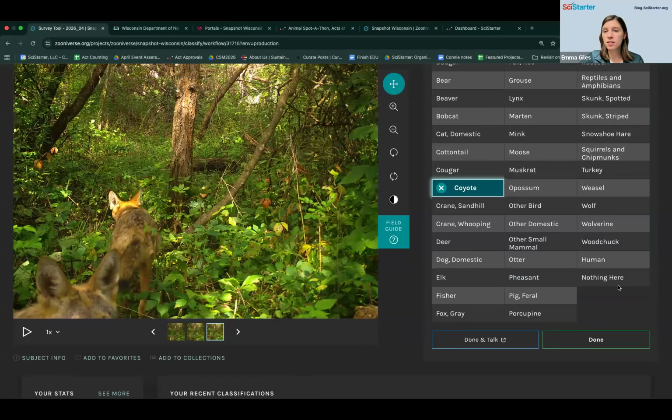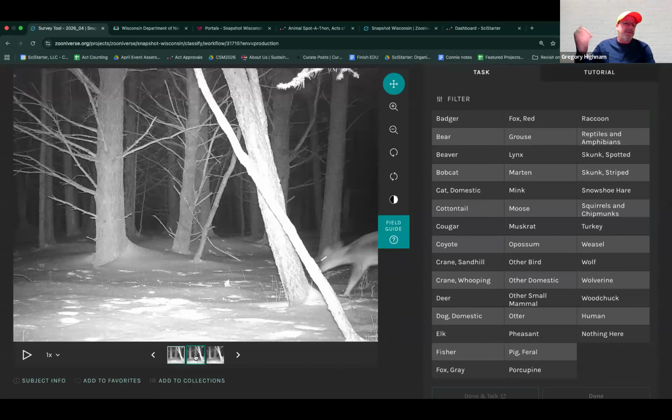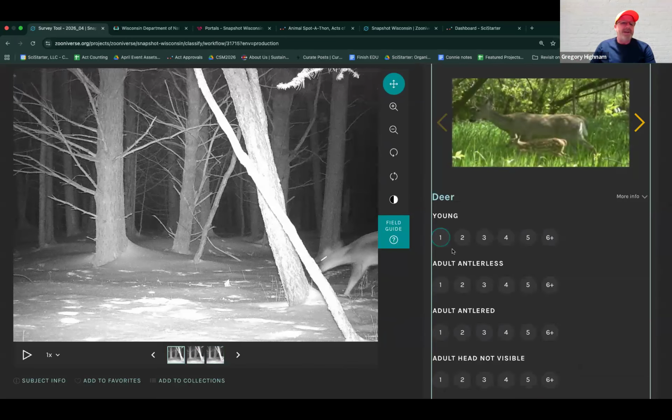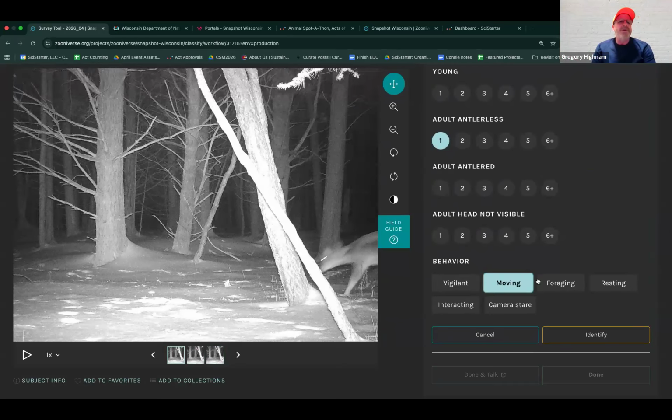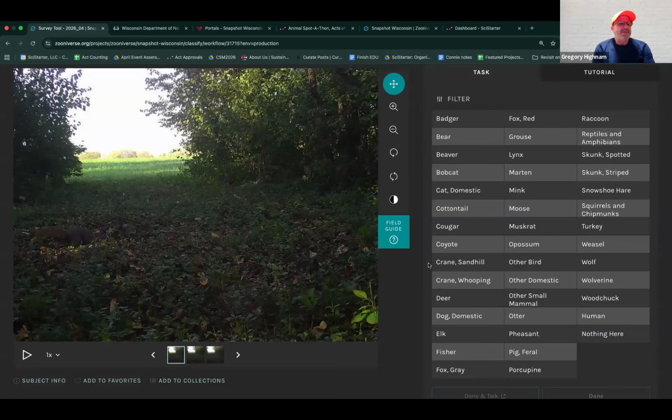So do you get to classify the photos before it goes into the program, or how does that work? Yeah, I go out, pull the SD card out, put in a new SD card, come back, and upload the photos, and then I get an email saying your photos are ready to review. I usually go on the same day or night and review them and classify them. If I don't, I think they go out and get classified, but I enjoy looking at them and seeing what's coming through our property every month. Oh, that's so fun.